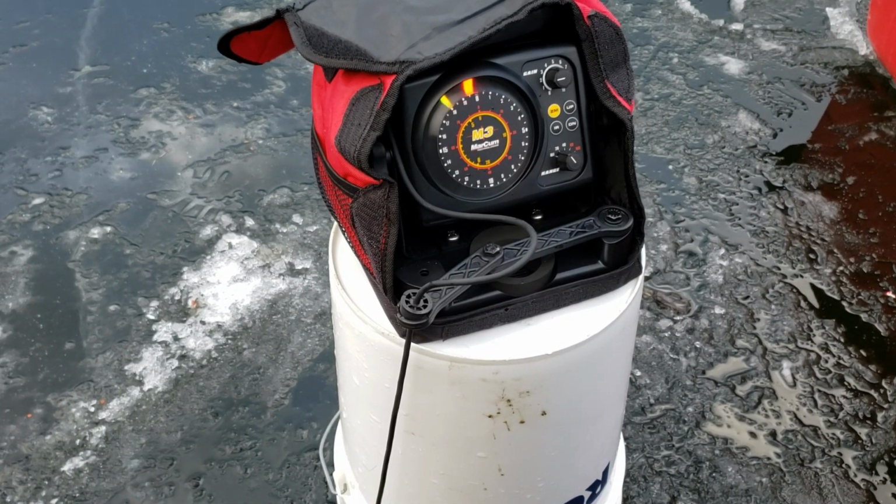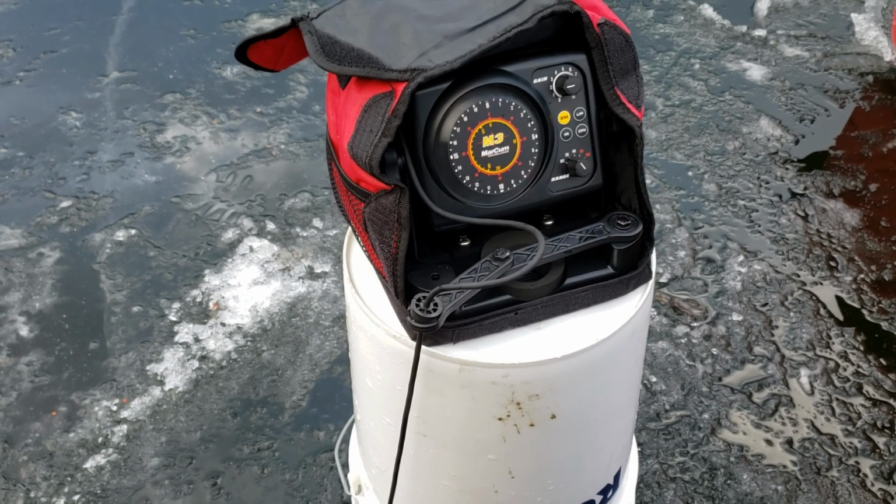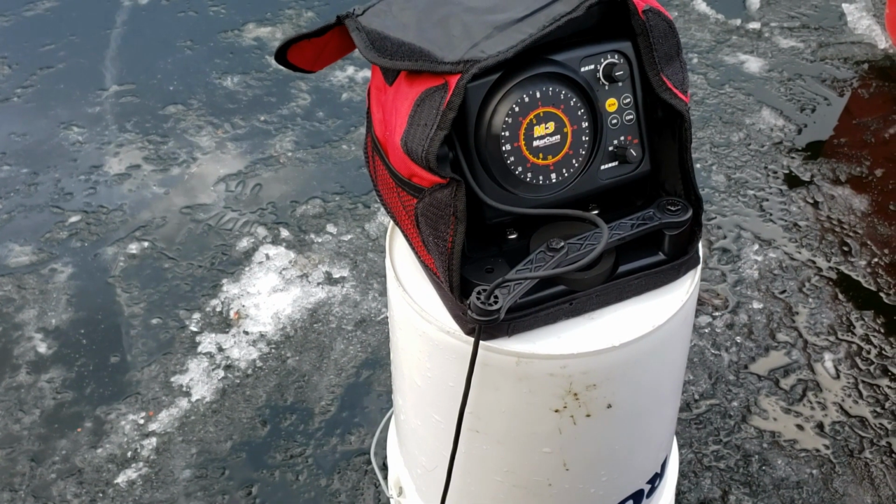Look at it in the thing. See how it's flashing around, and then look over there. It doesn't do that. That's pretty cool. But yeah, so you're seeing right here, this is your bottom at 18.5 feet. Where we're fishing. I'm just going to show you quick here.